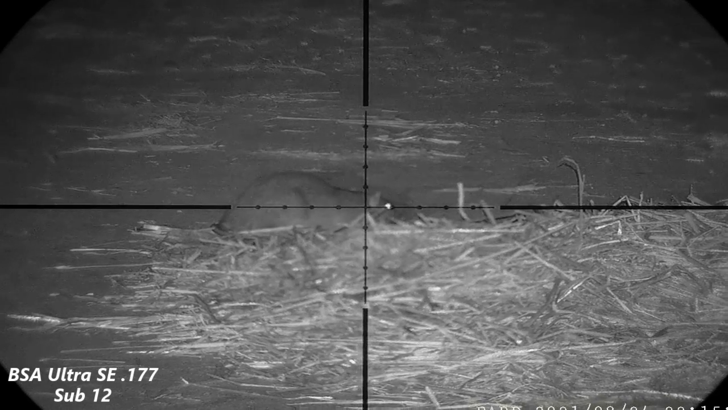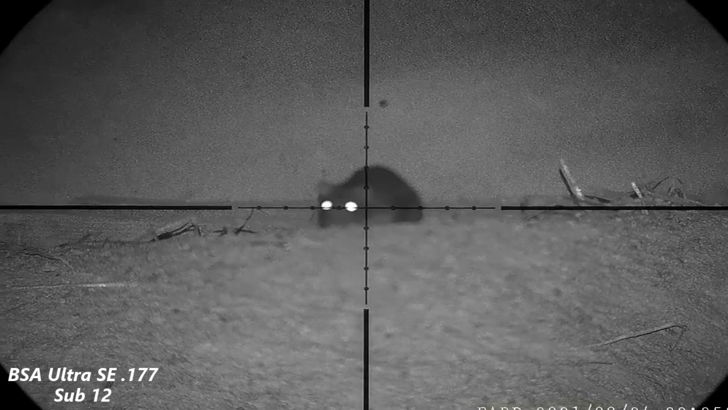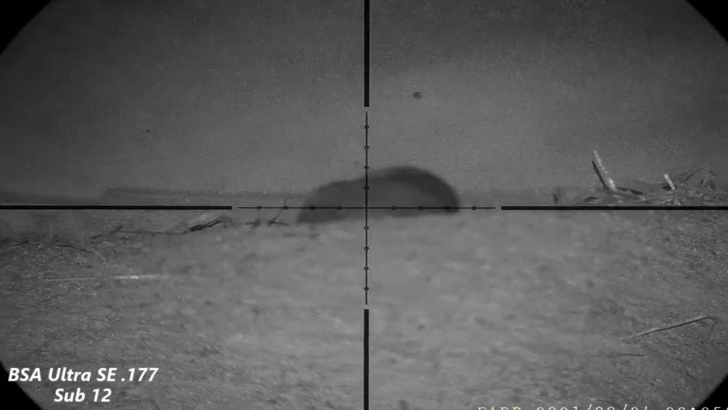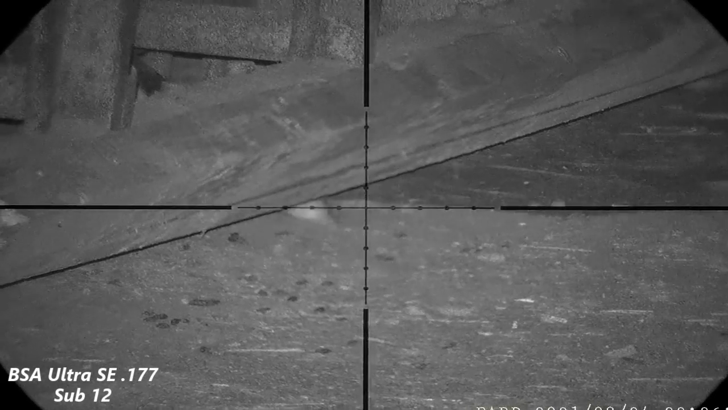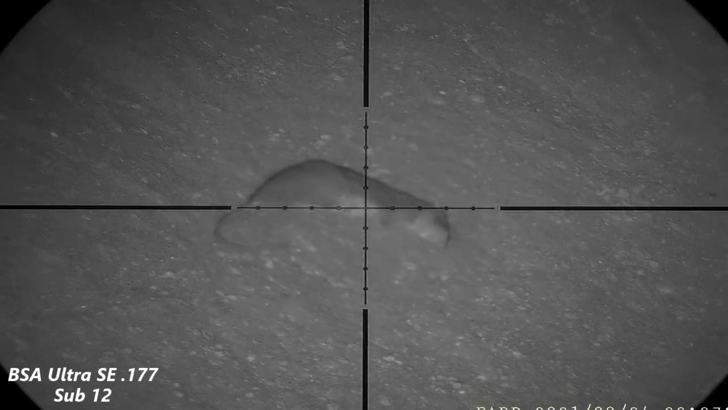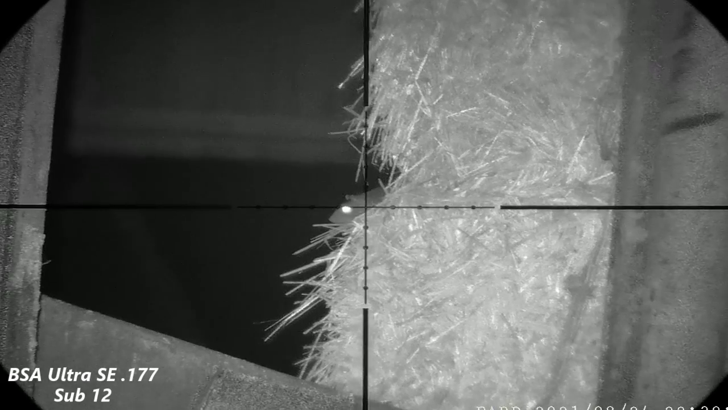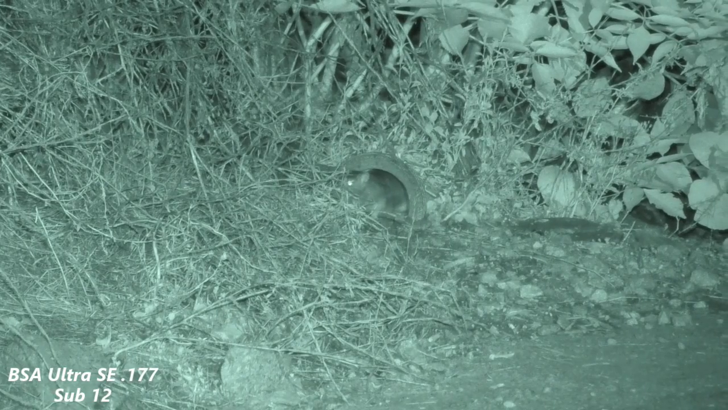As you've guessed, switch back to Lofty now. Still taking them down. Nice quick one-shotters. See them feeding on all the grain for the livestock, and sends that one flying.